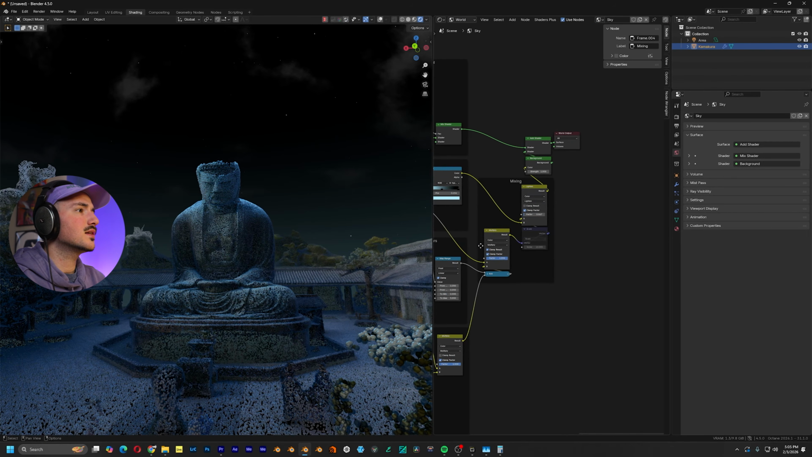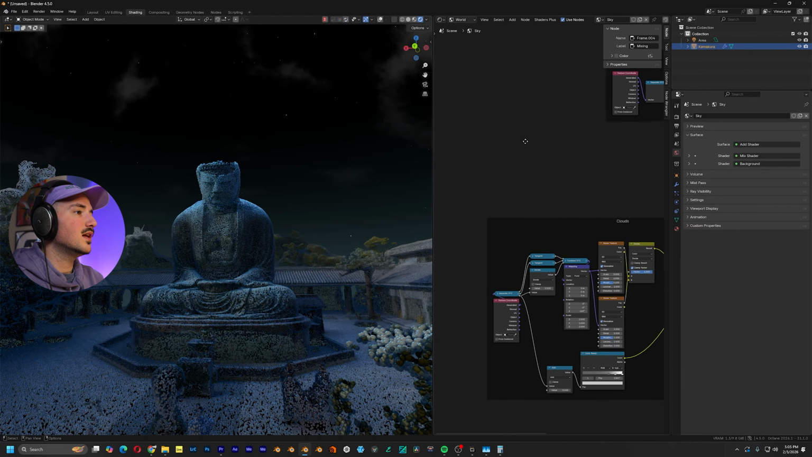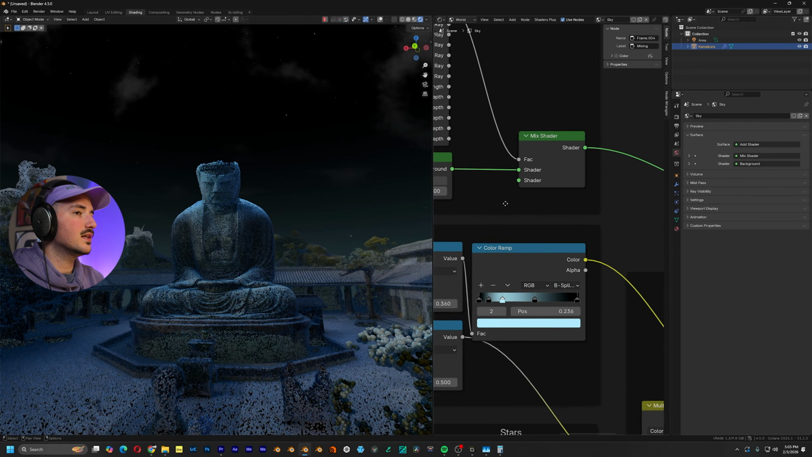World shader. One last thing. I want to bring up the ambient light, which this shader is already in the description below for you guys if you want it.